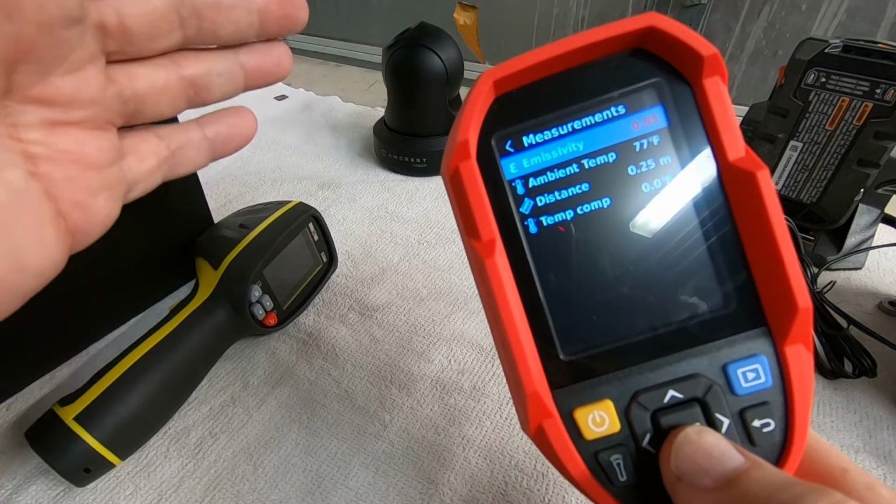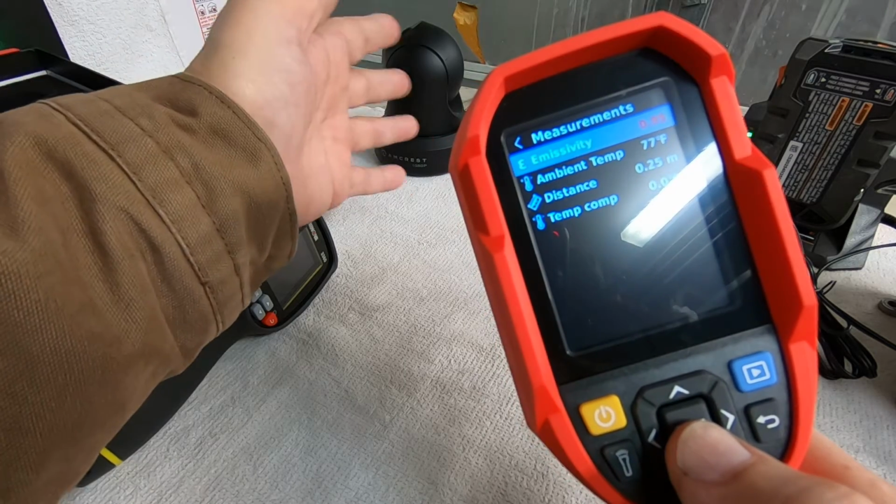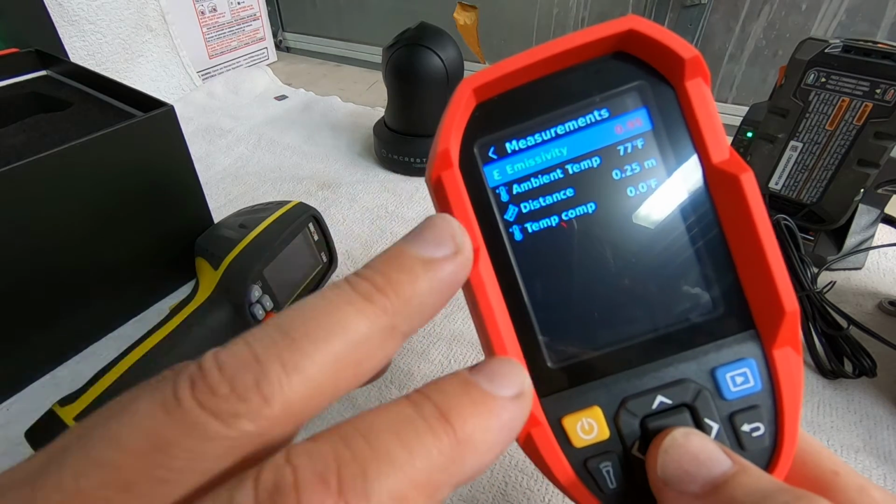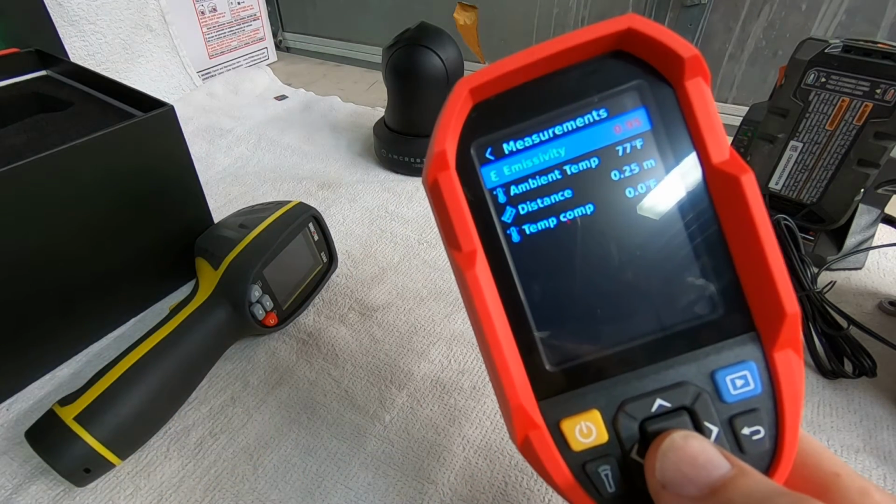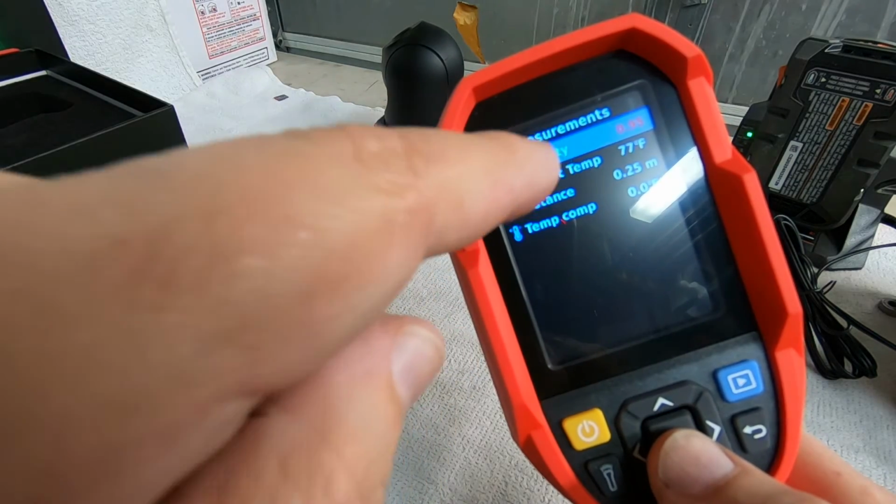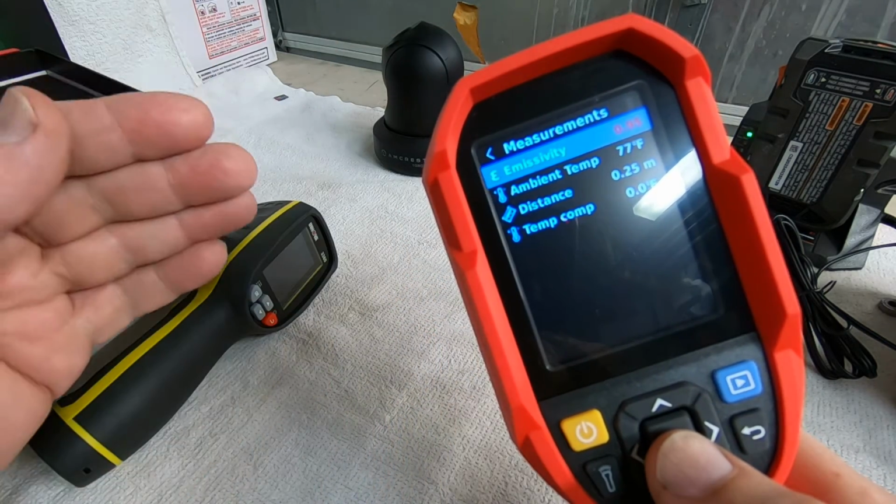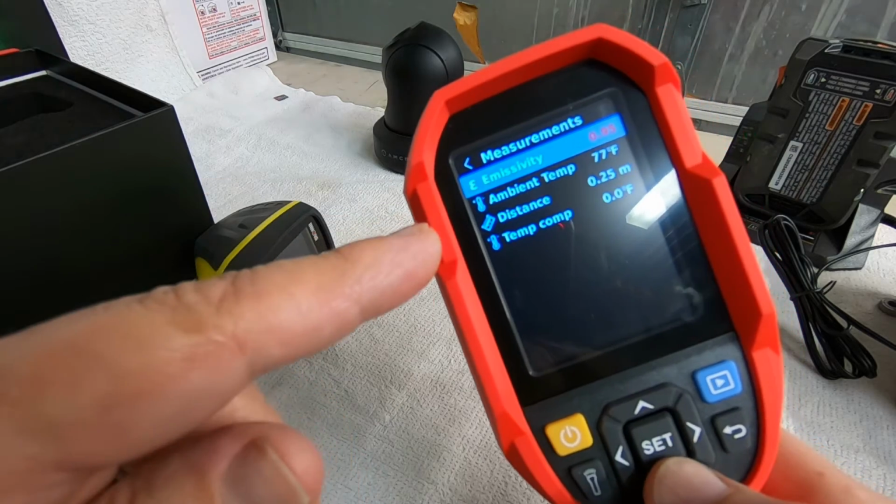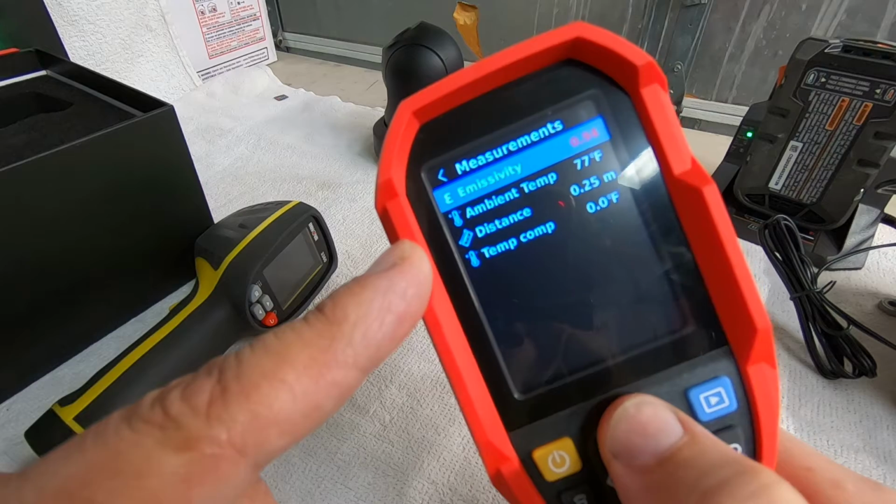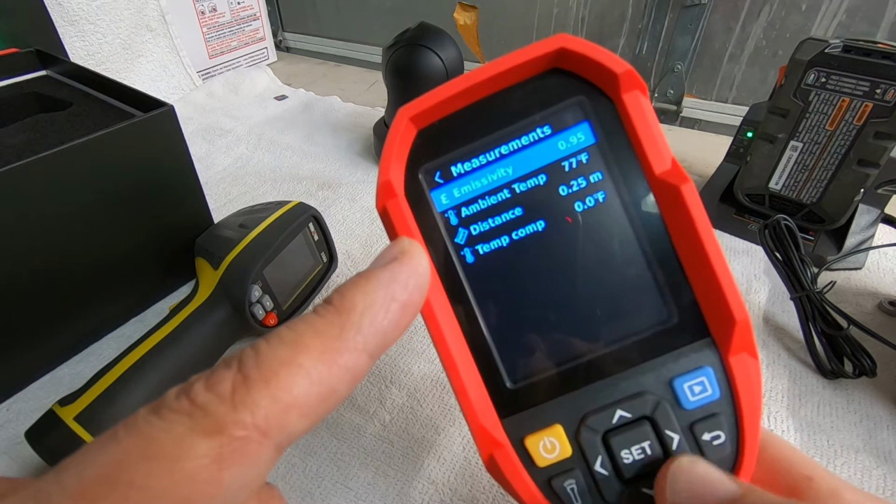The actual accurate temperature, I really didn't care about that. As the way I'm going to use this, I don't really care about getting an accurate temperature reading. But if you do want an accurate temperature reading, you do need to have the emissivity set to the proper setting. And here's the ambient temp. Now, I don't know. Whoops. Let me get out of that.